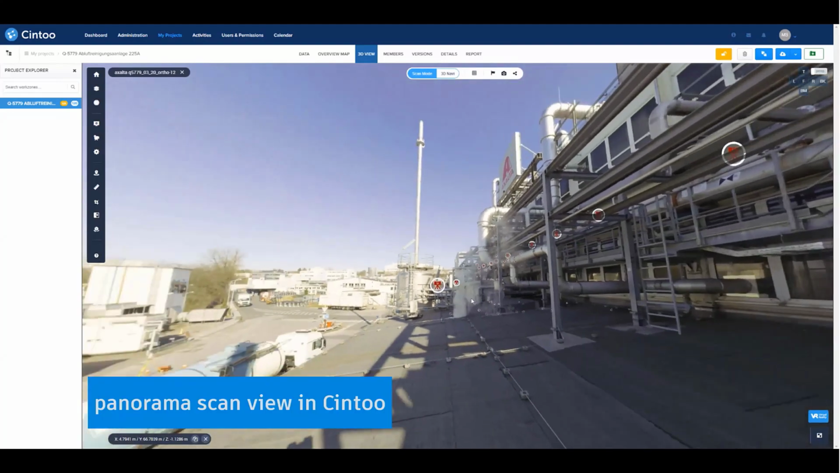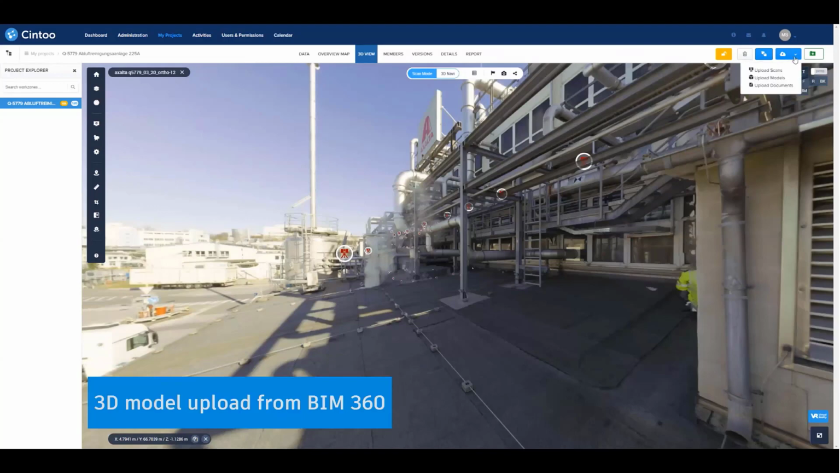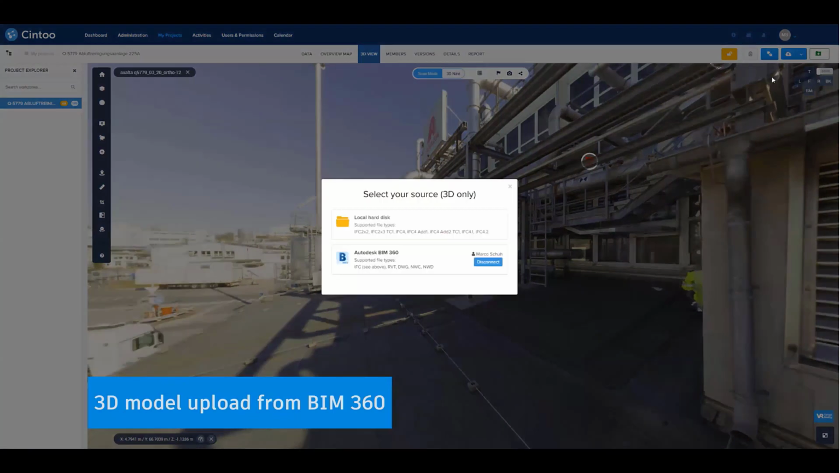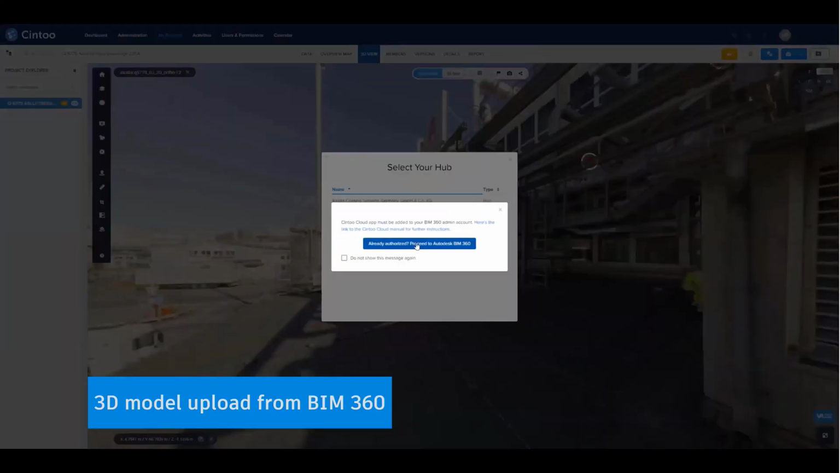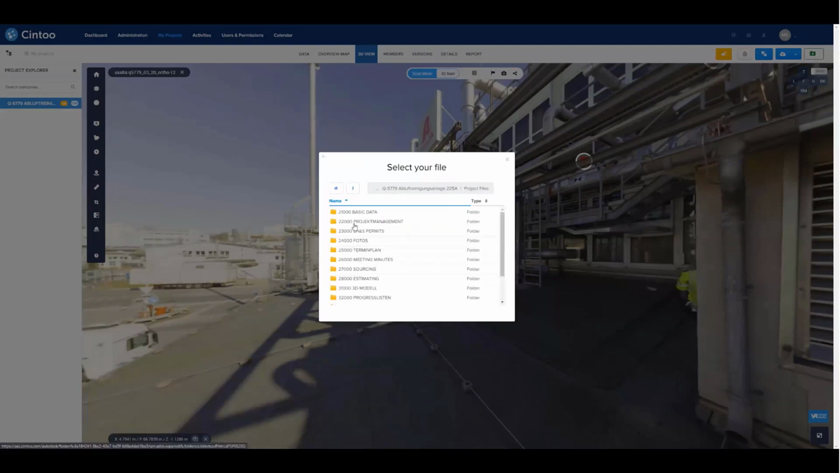So here's what was also shown in this presentation before, that you can step from one point to another point. We do our upload. We are directly connected to our BIM 360 platform and to our projects. Here we add a model from our project. We go to the project files in BIM 360, done over the Cintoo.com platform.